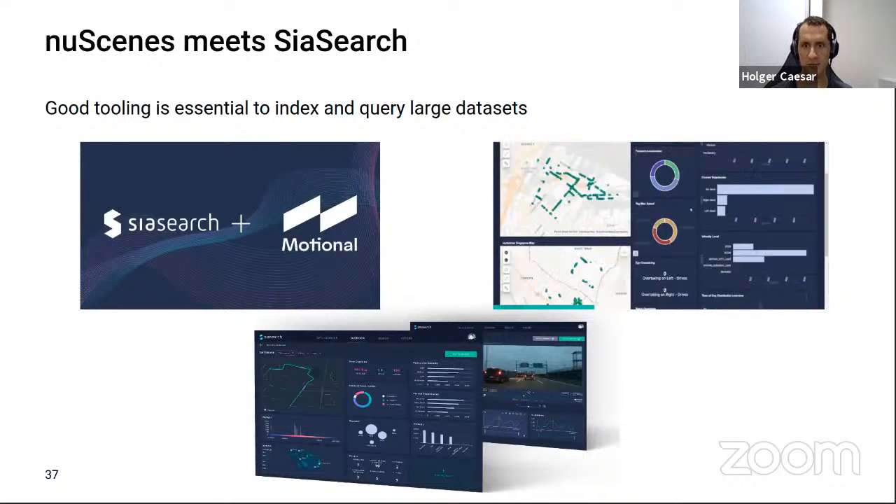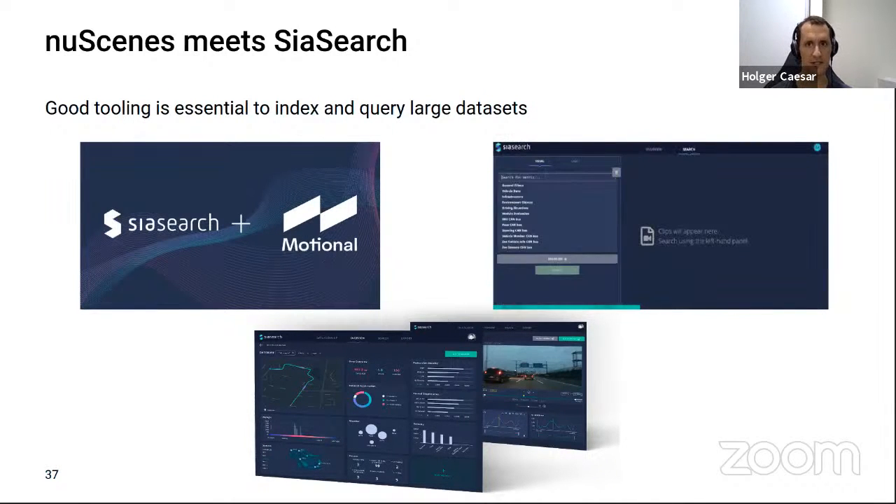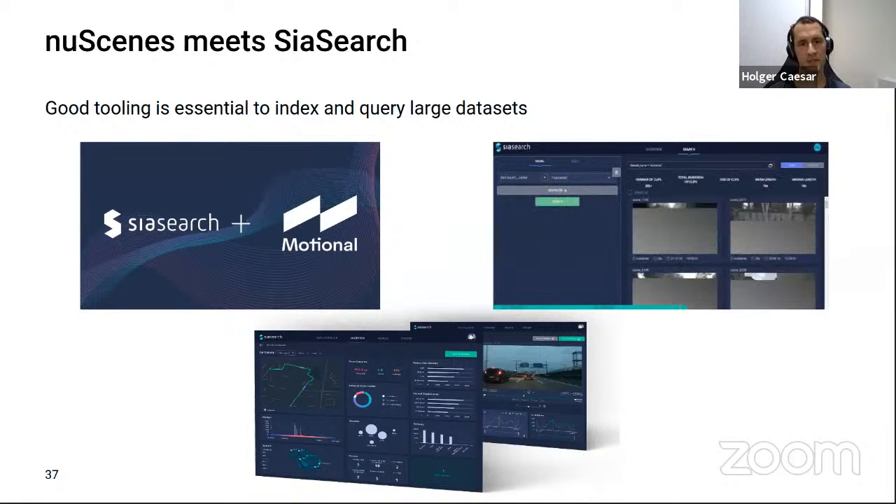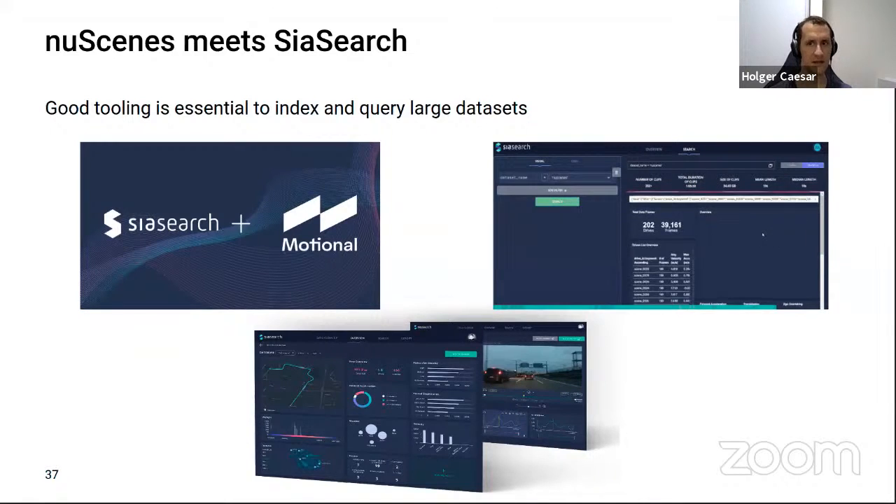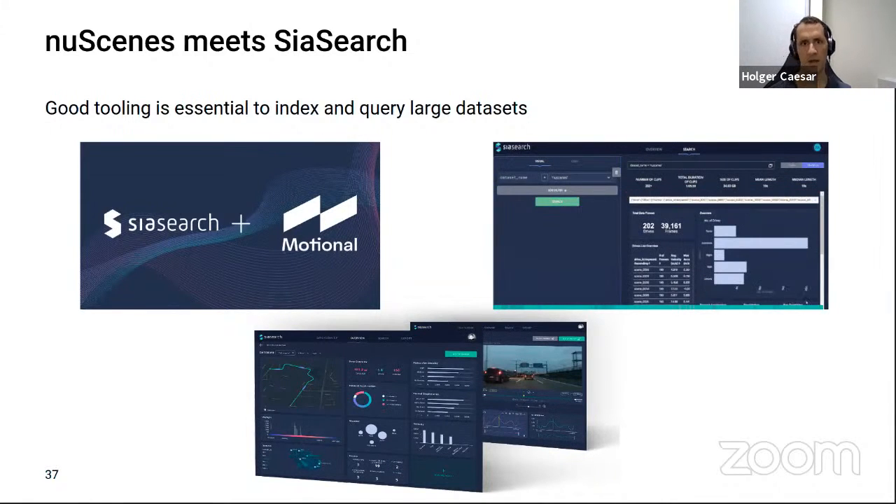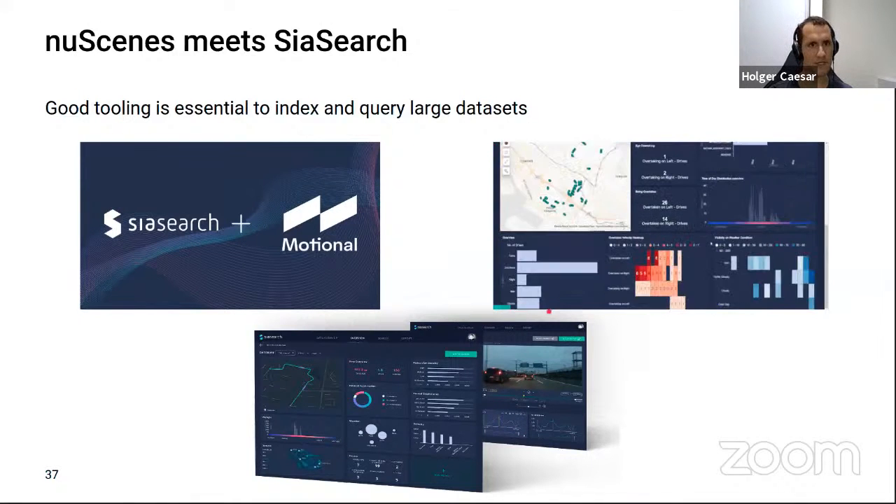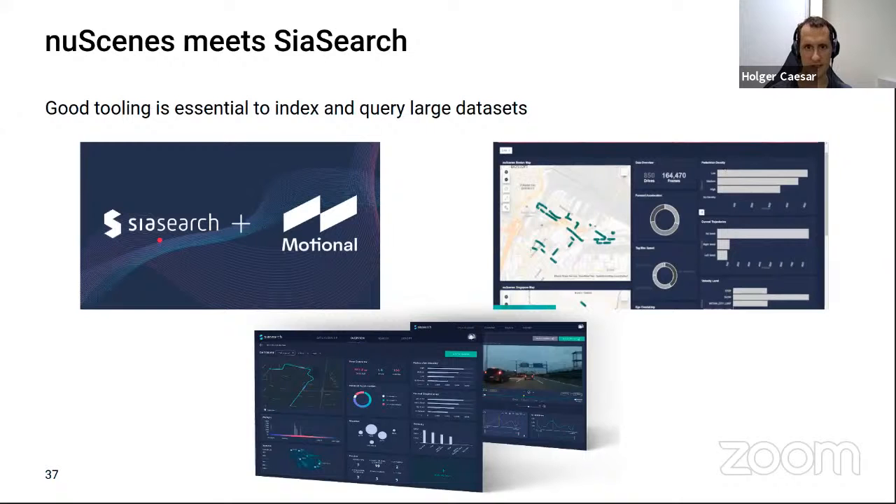So that's pretty interesting, to have these kinds of dashboards and just navigate your data and figure out, are there any domain shifts between maybe train, val, test set? How do different cities differ? Are there many more bicycles in one city than in another, for example? So that's really interesting to have these tools. And you can also go to their homepage and log in and try out the nuScenes dataset for free.